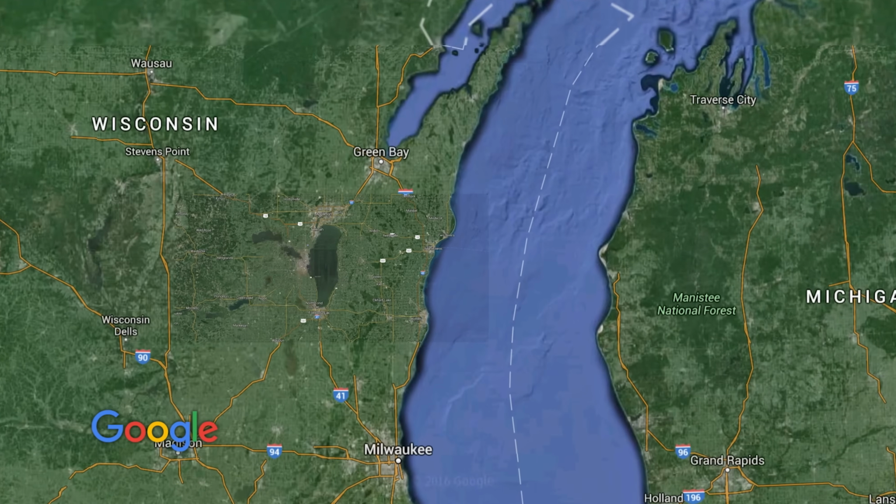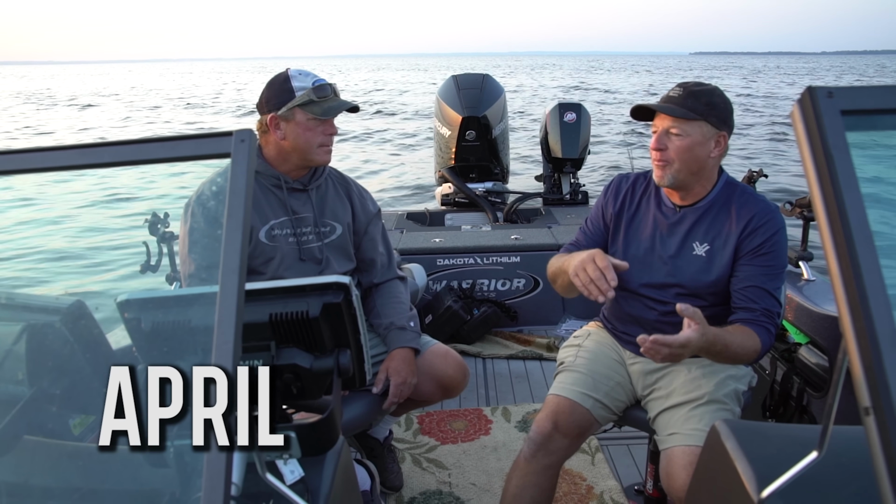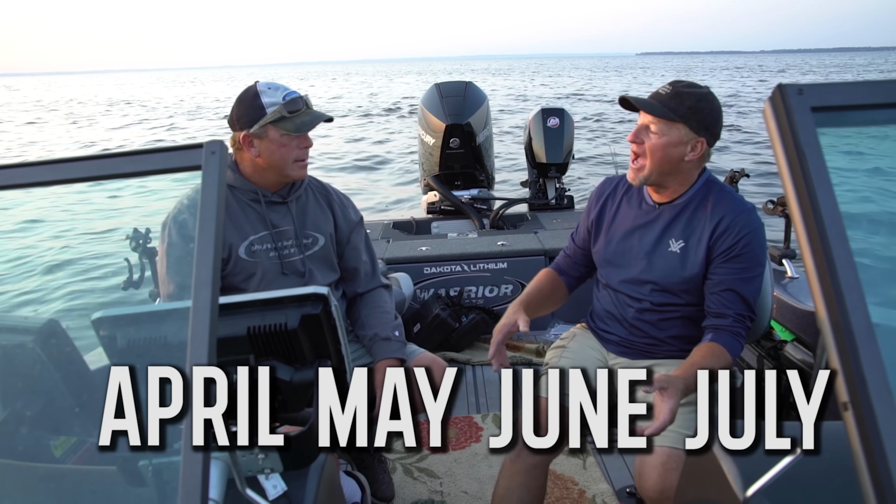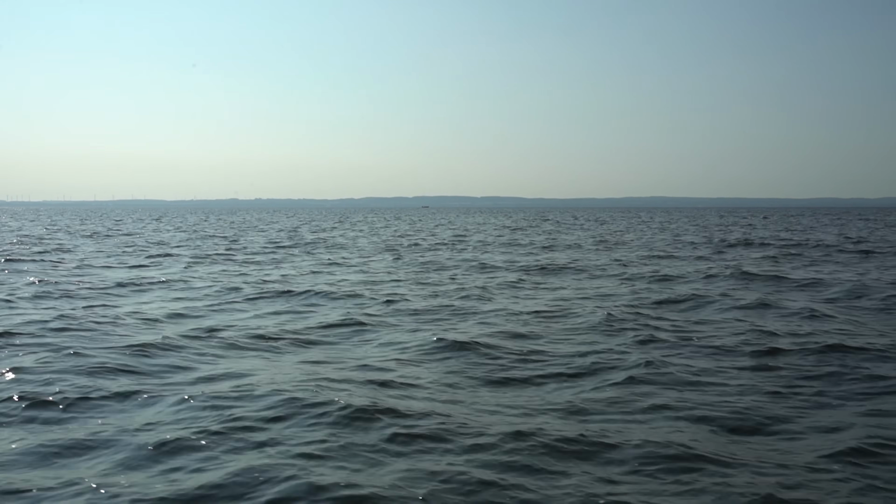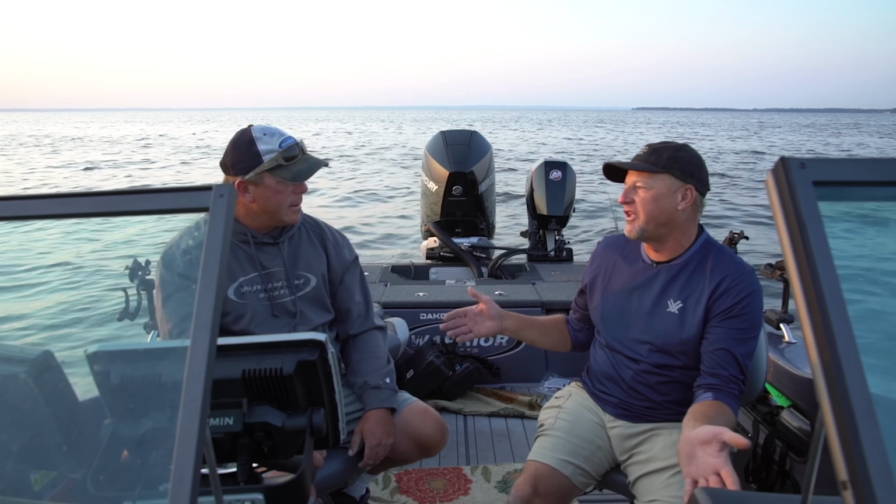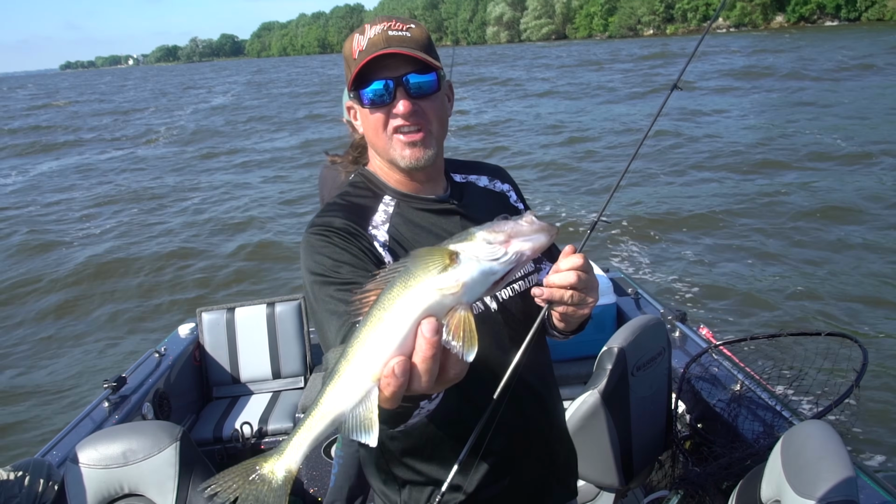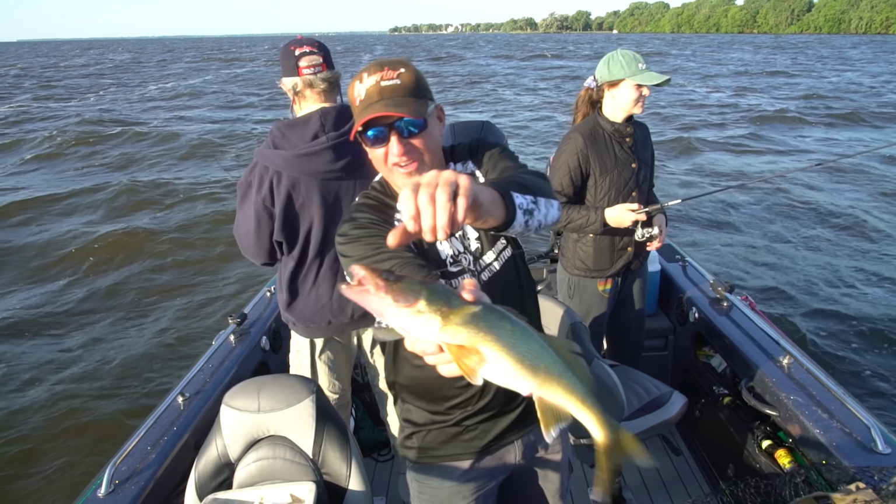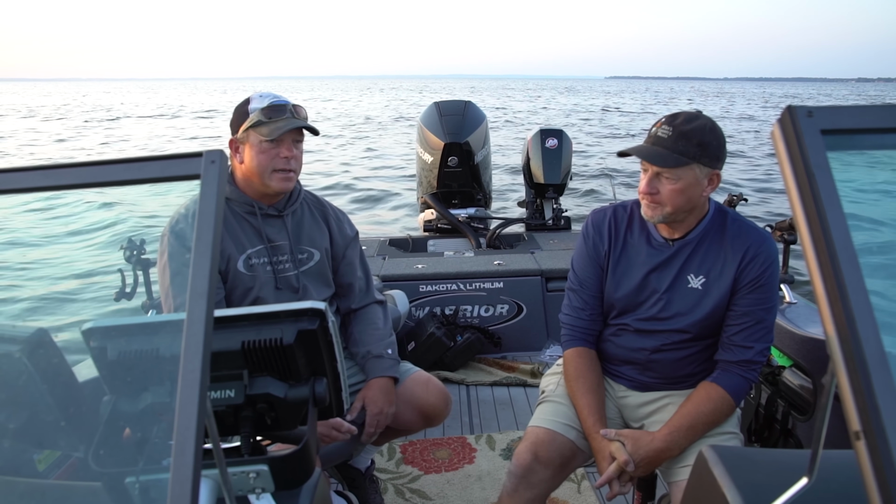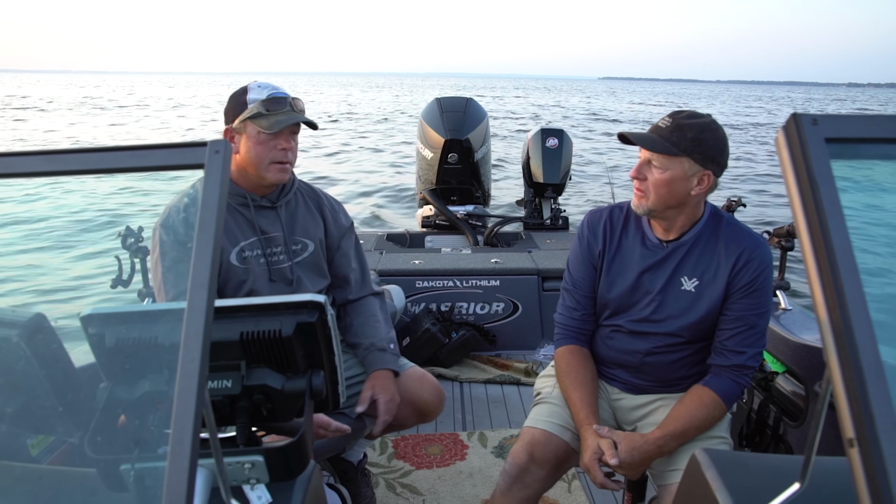People always think of Winnebago as great fishing in April, May, June, and July. And the fishing really has gotten better than it was earlier. Earlier in the year, we were catching a lot of 11, 12, 13, 14, 15 inchers. Now it seems like consistently the fish are over 15 inches and a lot of nice 18 to 19 inchers. Yeah, we're seeing a good class out here, like you said, 16 to 19 inches. Our rocks are actually still holding on for this late in the year. What do you think that is?